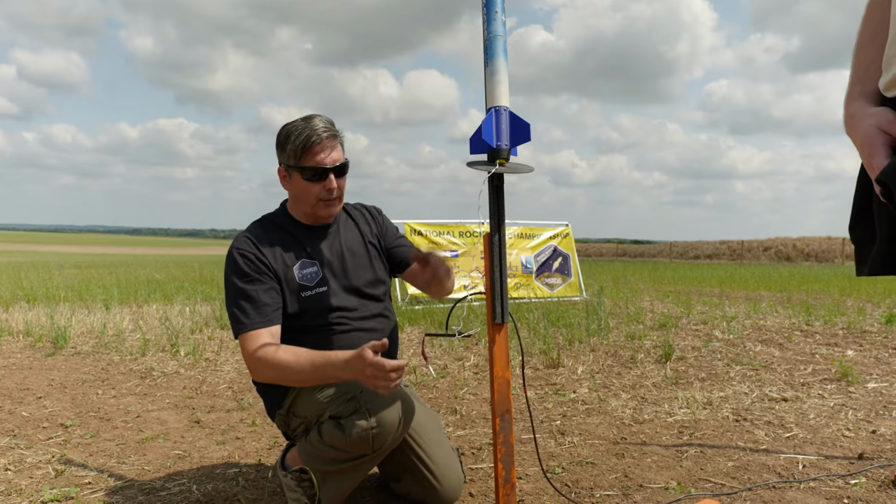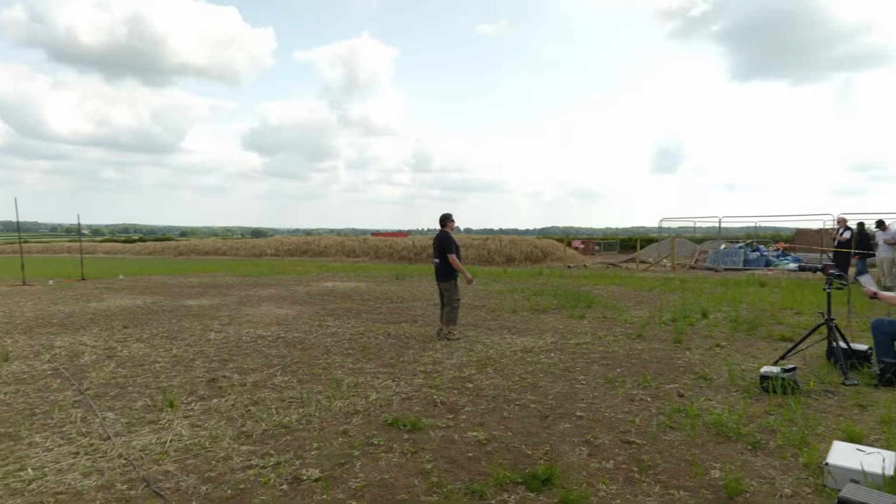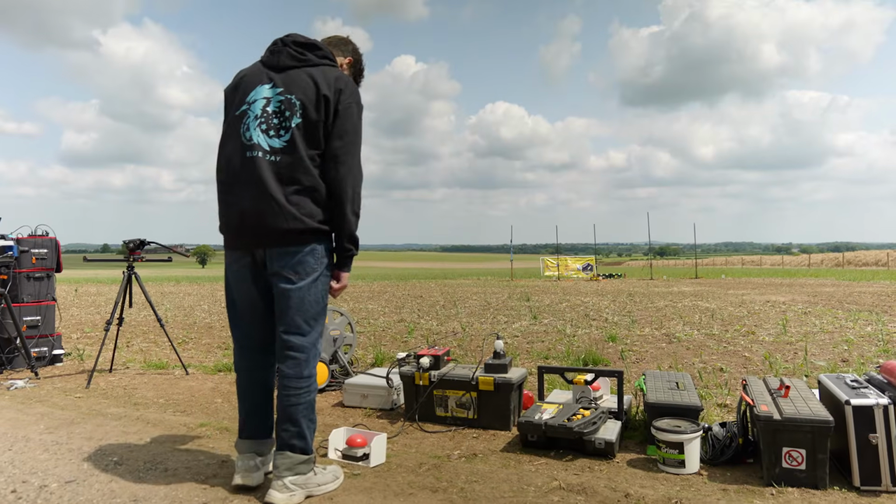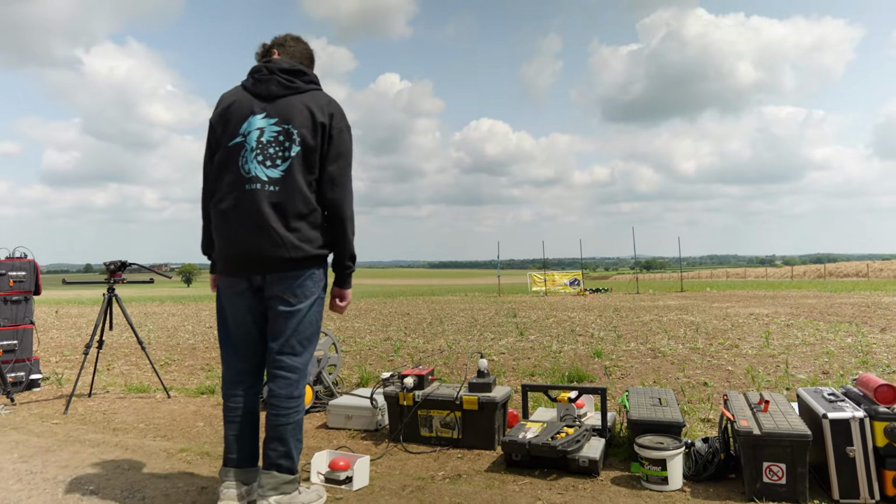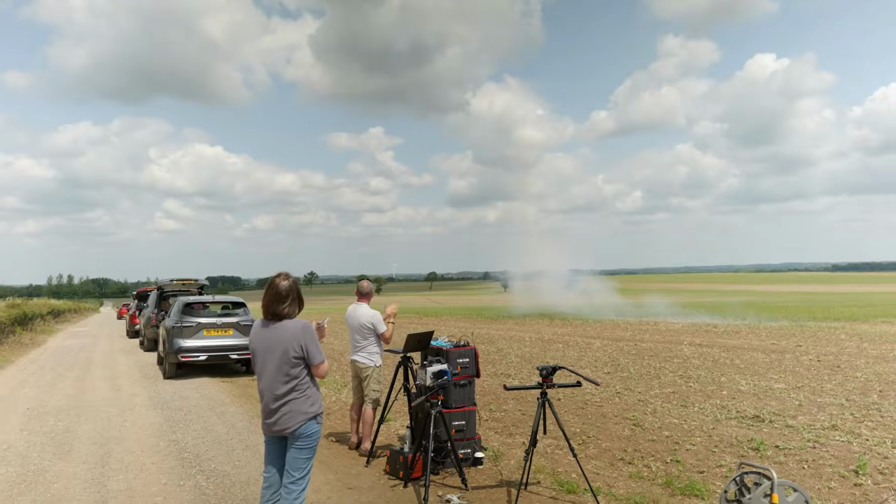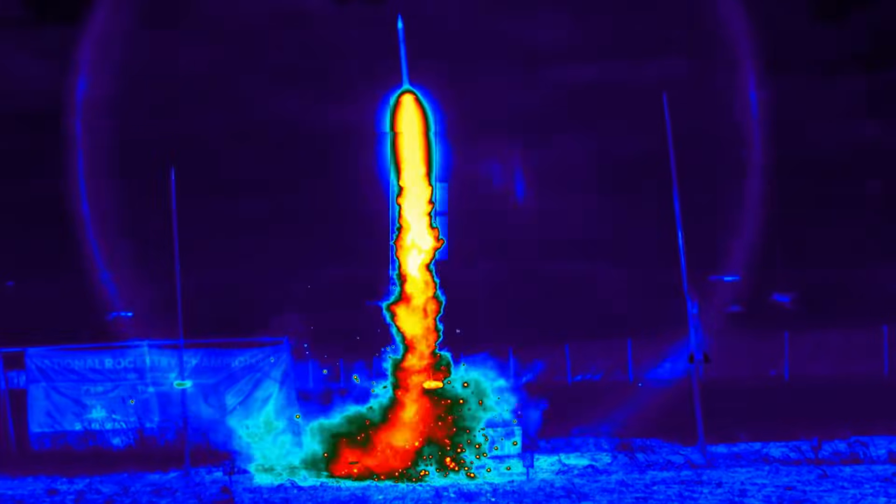Good, right, so they're free floating, hanging, they're not pulling it out because the weight is supported, so you're good to go. Give yourself room to maneuver should the rocket come towards you. Launching, 3, 2, 1. Brilliant! Brilliant! Wow!